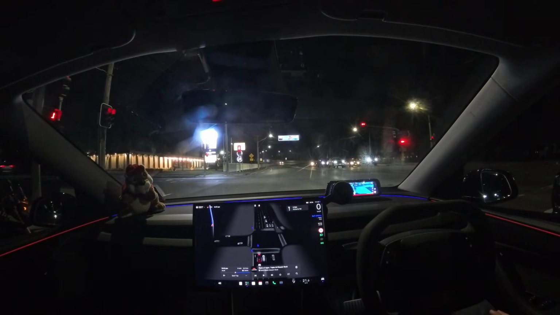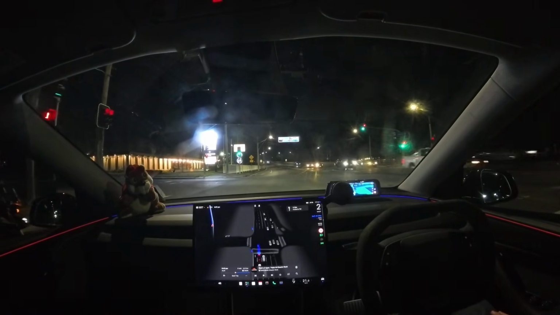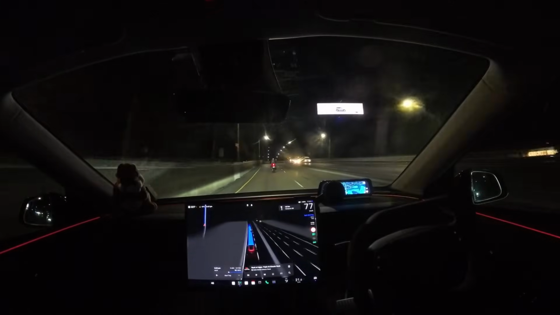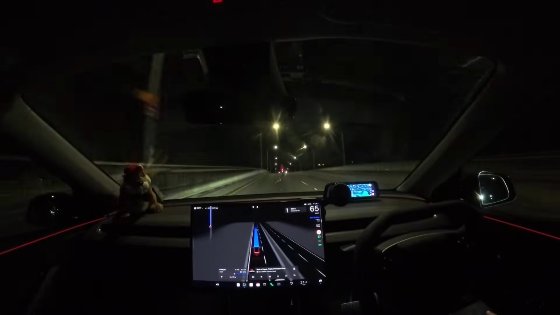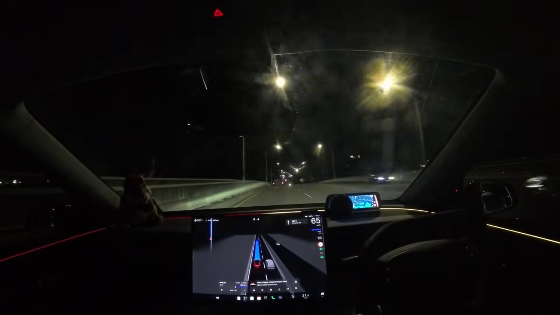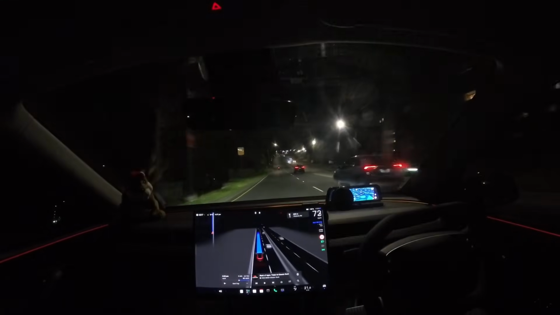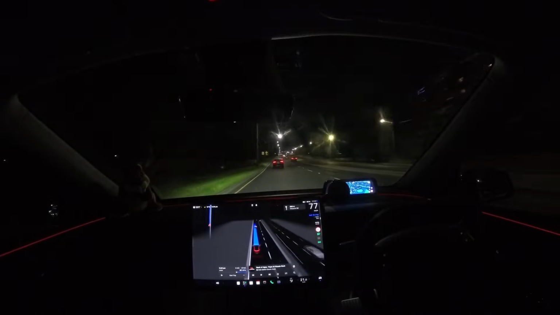Now I'm interested to see if it'll do a takeoff, but there is a motorbike next to us, so I'm not expecting it to. So Mr. Motorbike Guy, take off, thank you. Wow, that just picked up. On V13, definitely it took off like a sloth. This one here on hurry mode would be how I would have taken off. I didn't even touch the accelerator because I was expecting it to accelerate a fair bit, and I'm actually touching the accelerator now because it is a 70 zone and the car just decided to slow down.